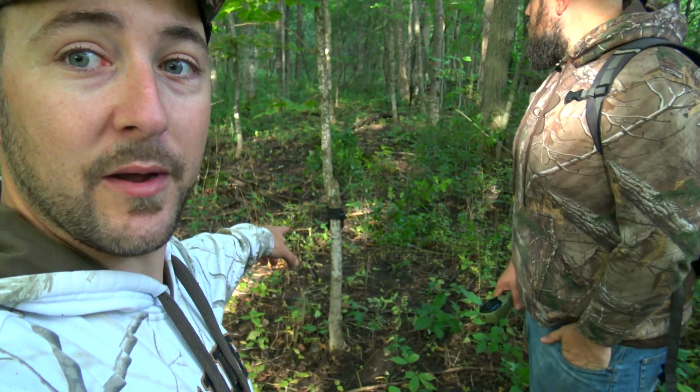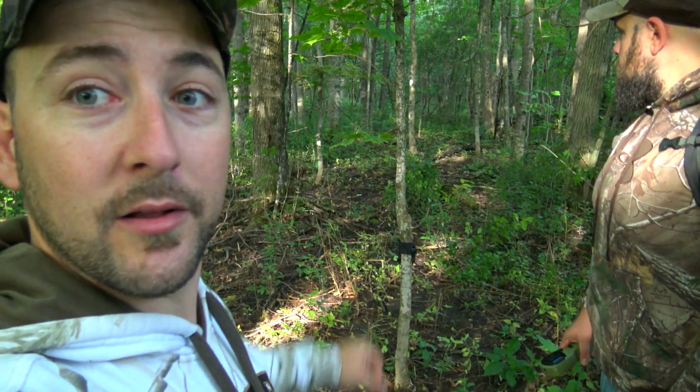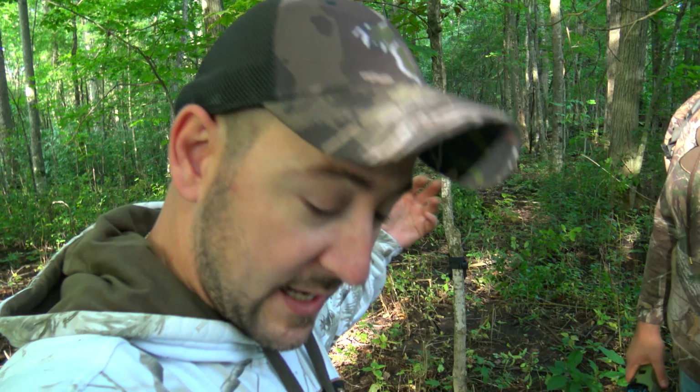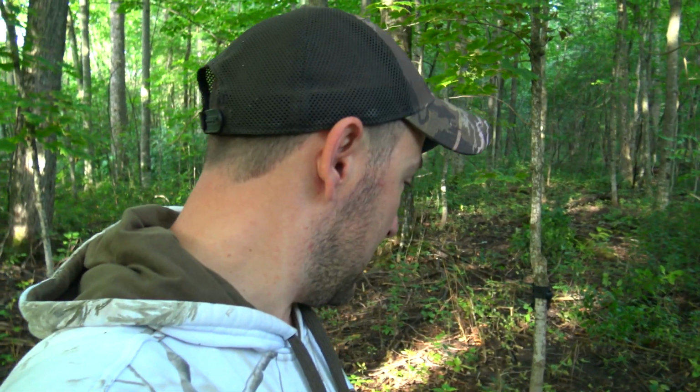So right behind us we have the cam that leads to 2 trails, all scraped up, scratched and the floors all scraped, like Marco said, and there's some old beech nuts, and it's just starting. So good sign. You find the food, you find the deer.